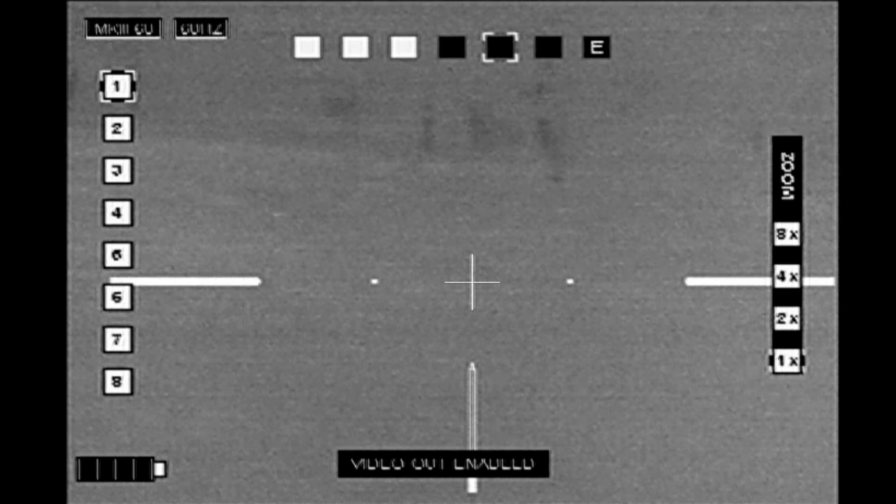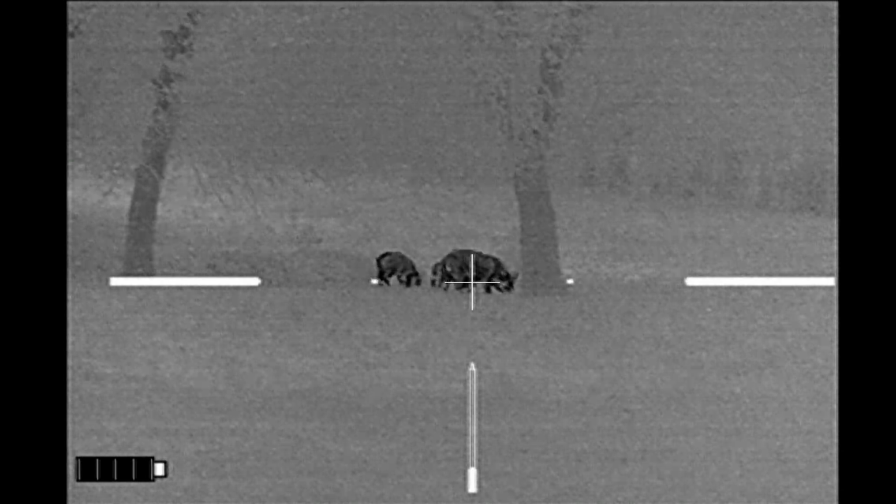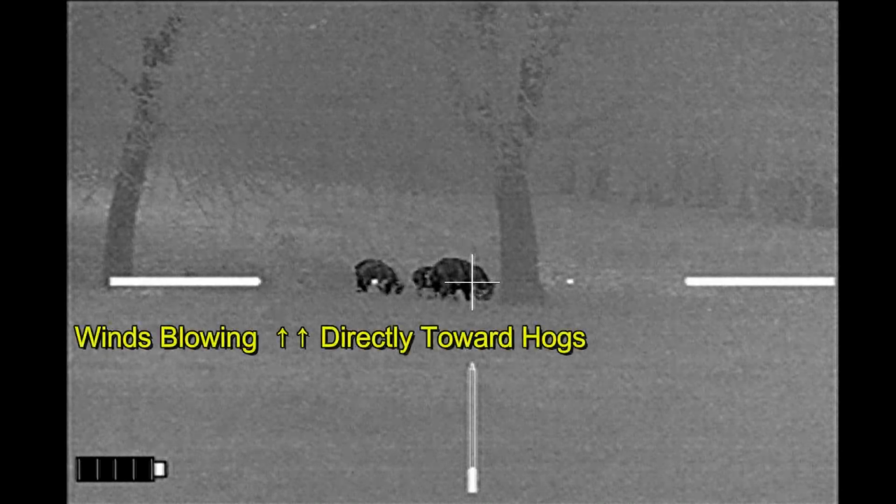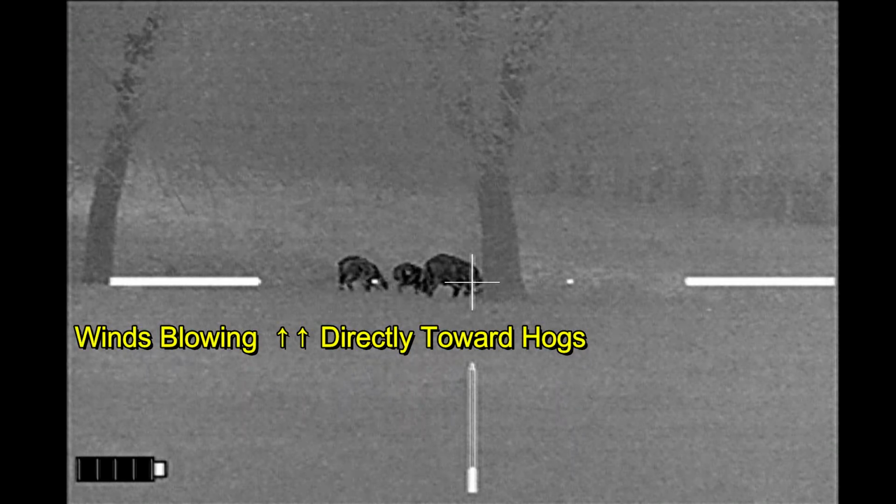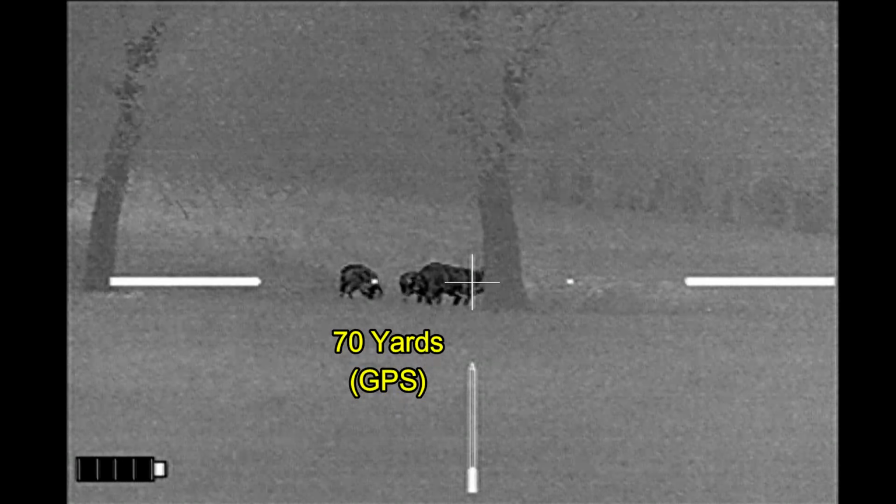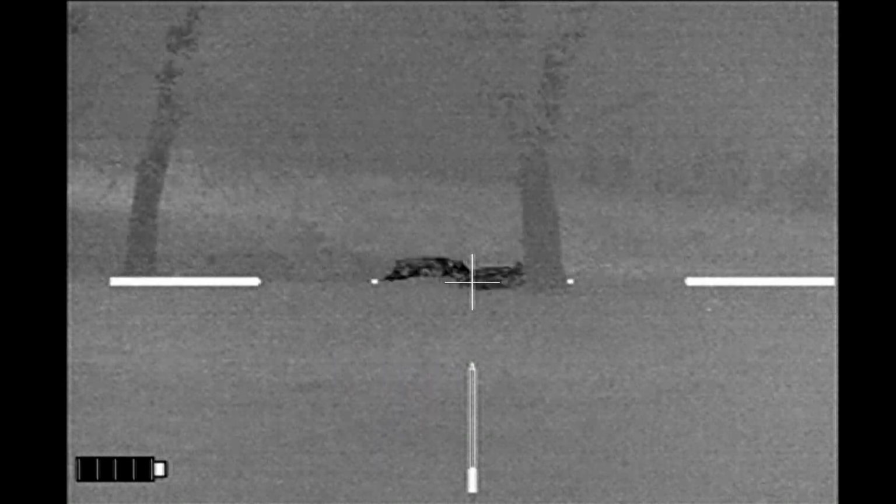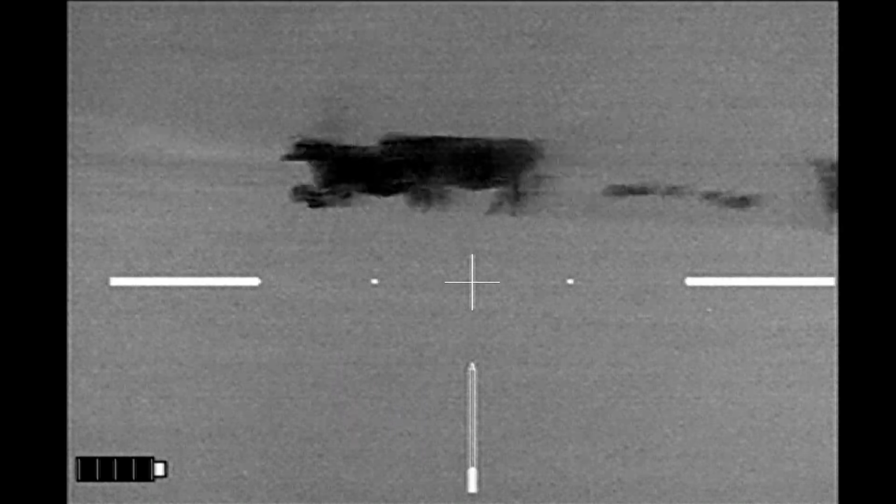And I scan all the way over and I discovered there are 3 hogs way far to the left. The bad news is they are directly downwind of me. And I watch this larger hog and she raises her head, so I think she may have alerted. So I drop her. I drop one of the little ones with her.